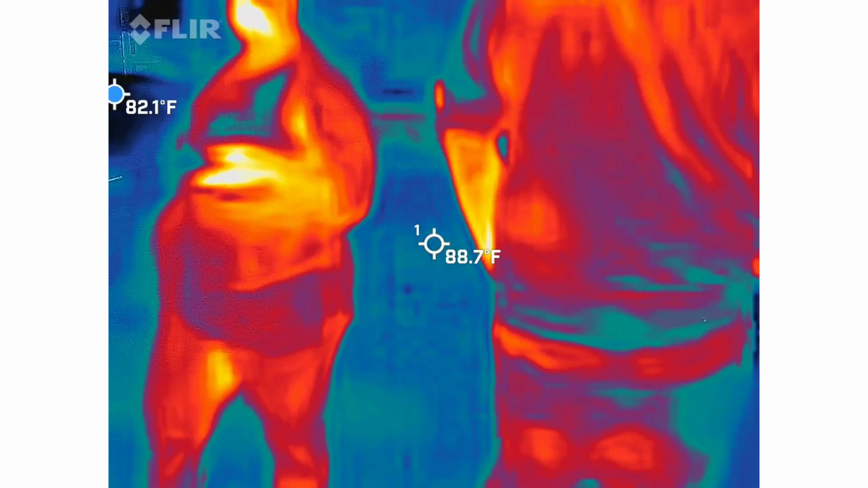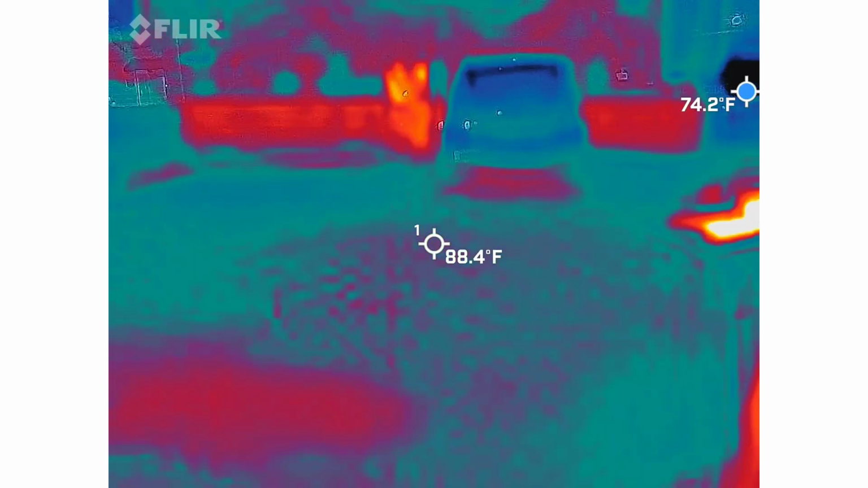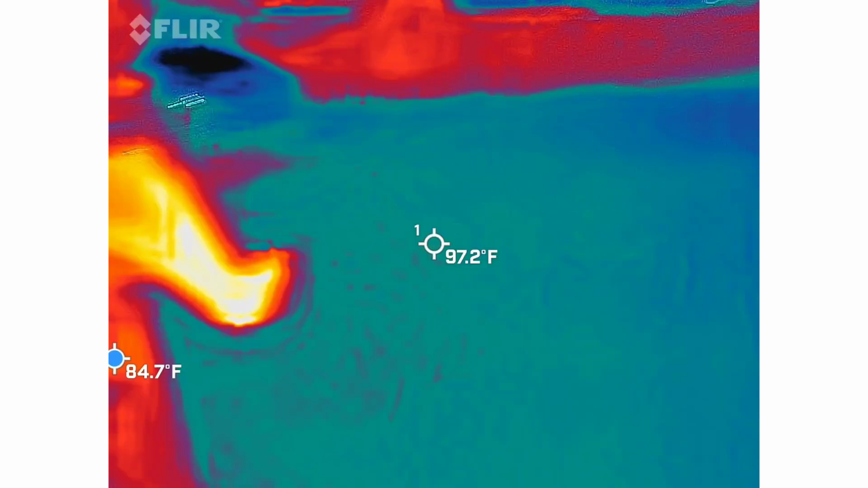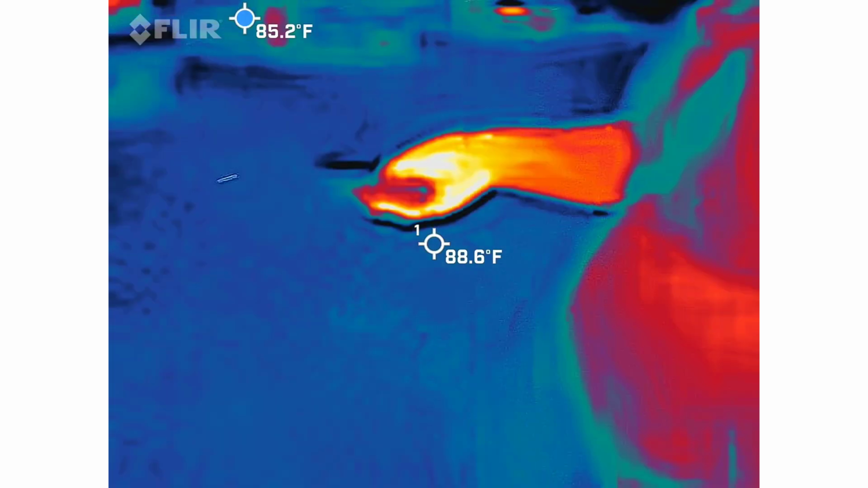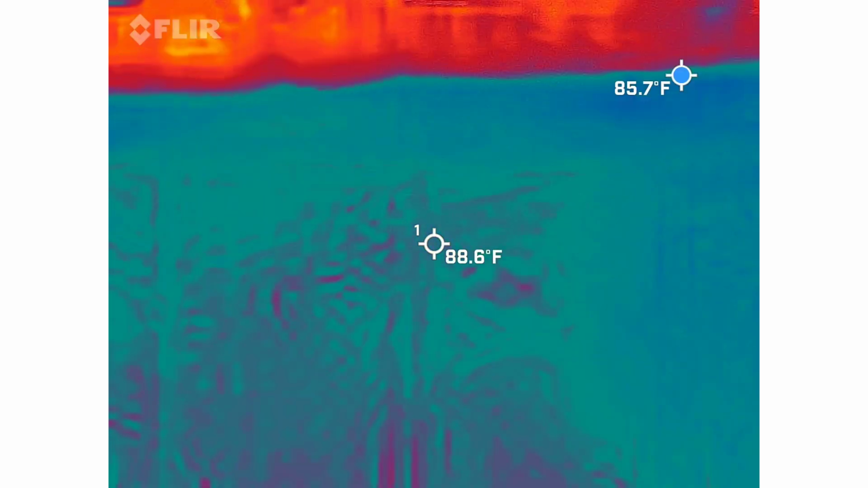Yeah, no, it did. It hit red over here. Well, yeah, and it started to spike on his little thingy. Mine? Yeah, just in this location. We stood still, though. Not really. I mean, it's getting to orange.